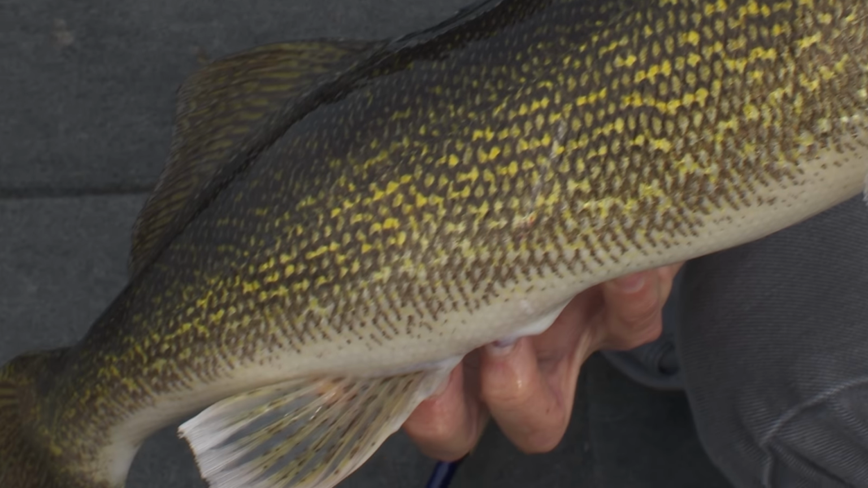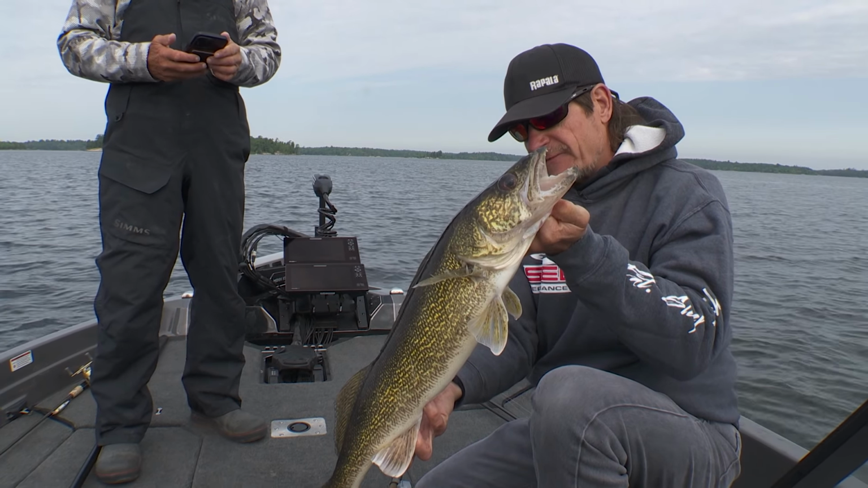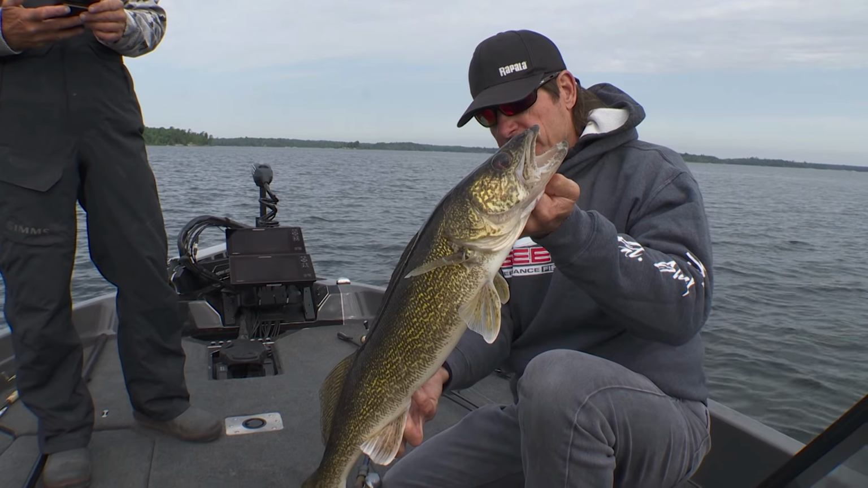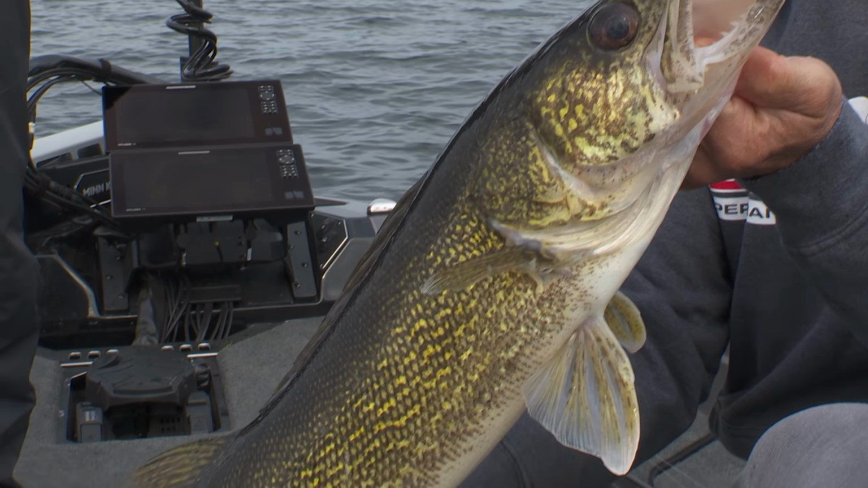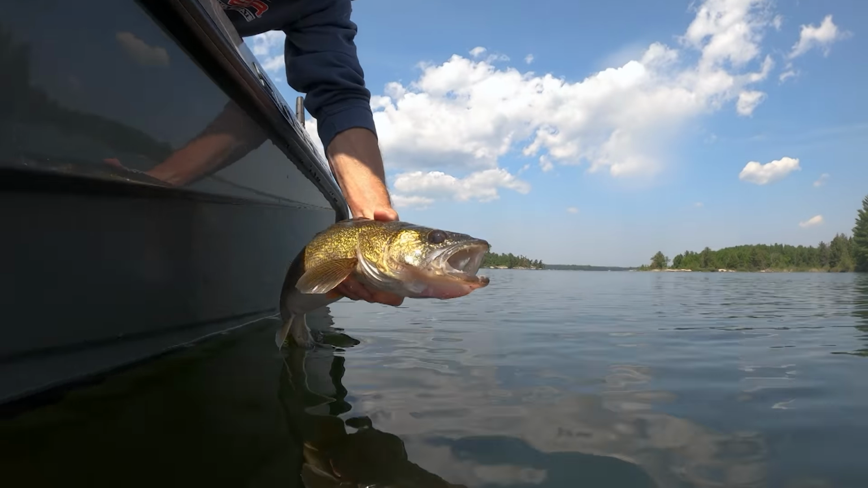And a great example, as Scott said, if you're just trolling along and had this fish on, you'd have to take everything out of gear, with multiple lines out there, and you can go ahead and hit spot lock like that and fight a fish like this. Really a lot better experience, a lot more fun.